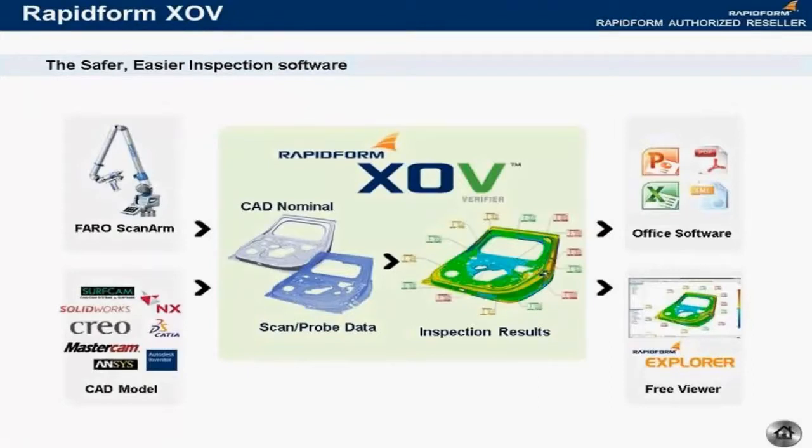Now let's talk about our inspection software, Rapidform XOV. As I mentioned right at the beginning, we're going to be talking about Rapidform XOV3, the brand new version of the software that has some really great new functionality in it, especially for working with probe data. We're going to talk about that, and we're going to show that to you live here in just a few minutes. So a very high-level explanation of what Rapidform XOV is.